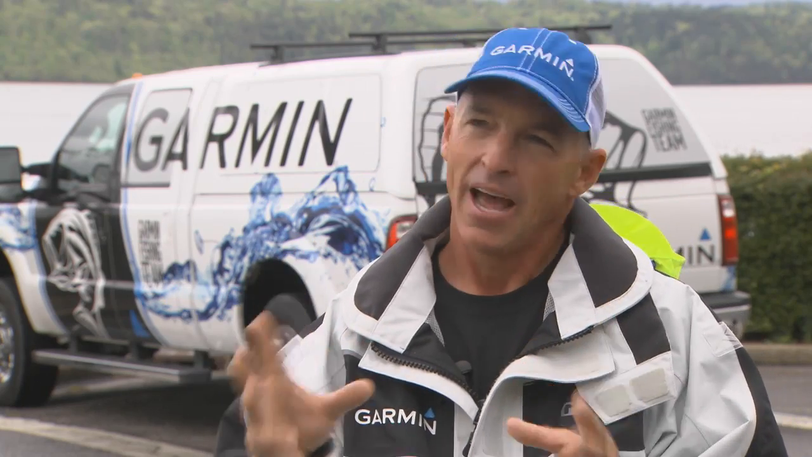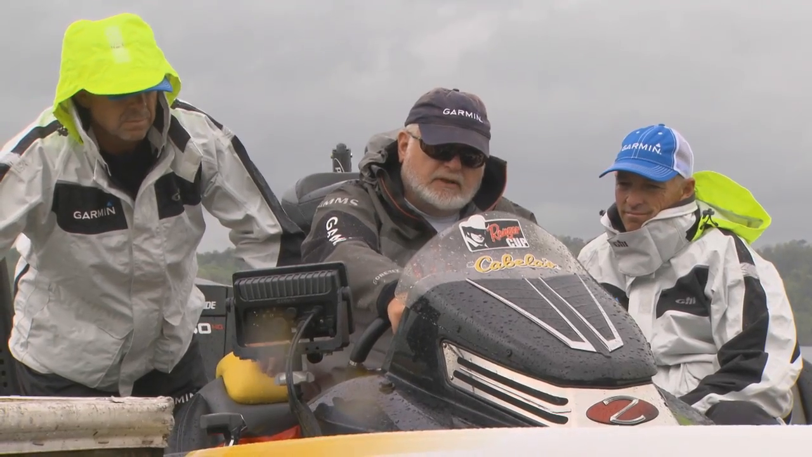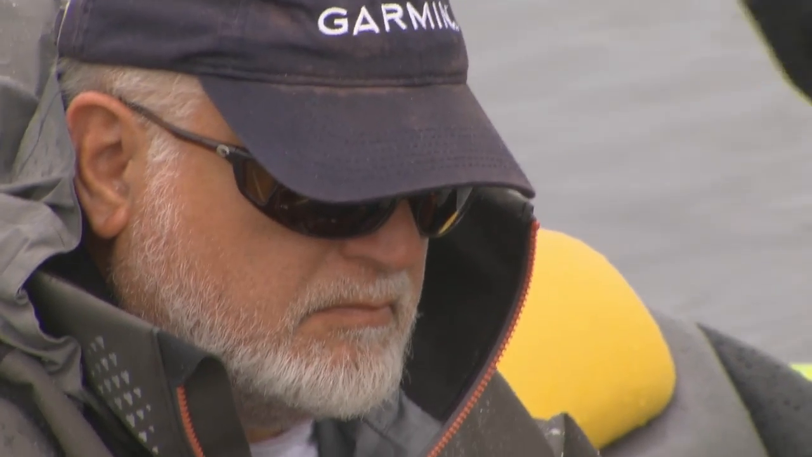With as much drought and flooding as we have, as far as those contour lines go, I can actually change the setting. Lake's 5 foot low, I can actually change that. And so the new shoreline now will show on there and show where it is. To me, that's really, really cool. Garmin's bringing things that I need to be a better angler.